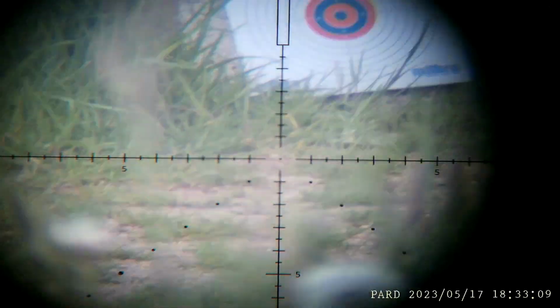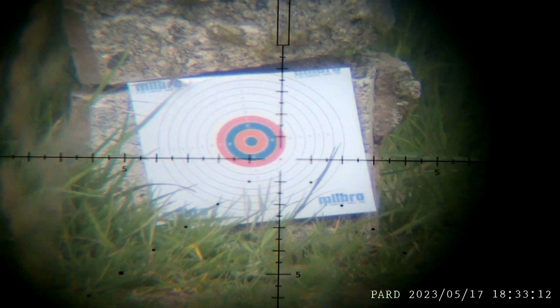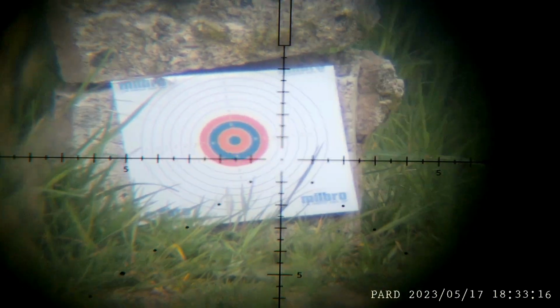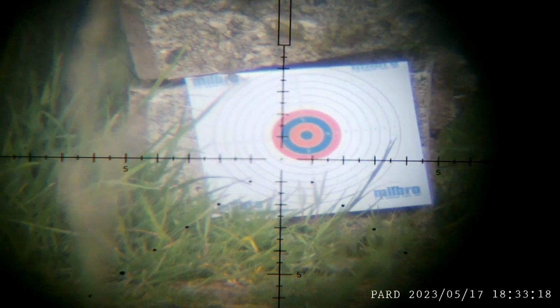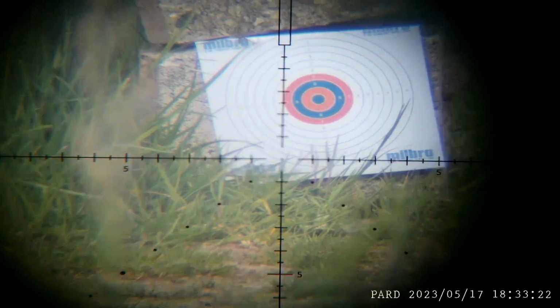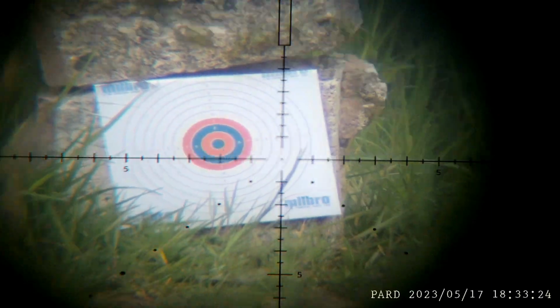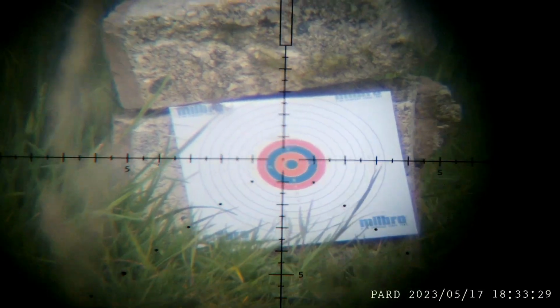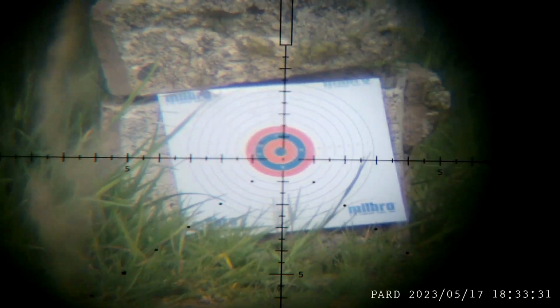Okay, target 25 yards, I beg your pardon, 25 metres. The sound you're hearing is from the PARD unit. I'm a bit out of breath, so I'm not expecting great results. See what I mean?